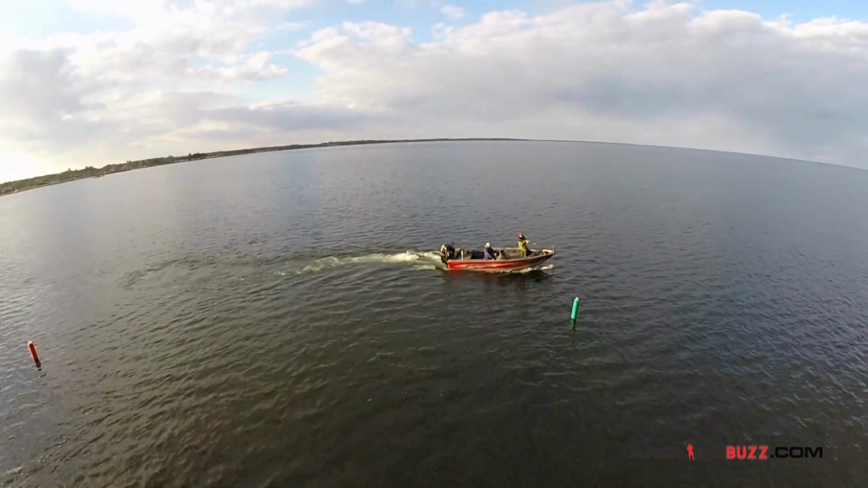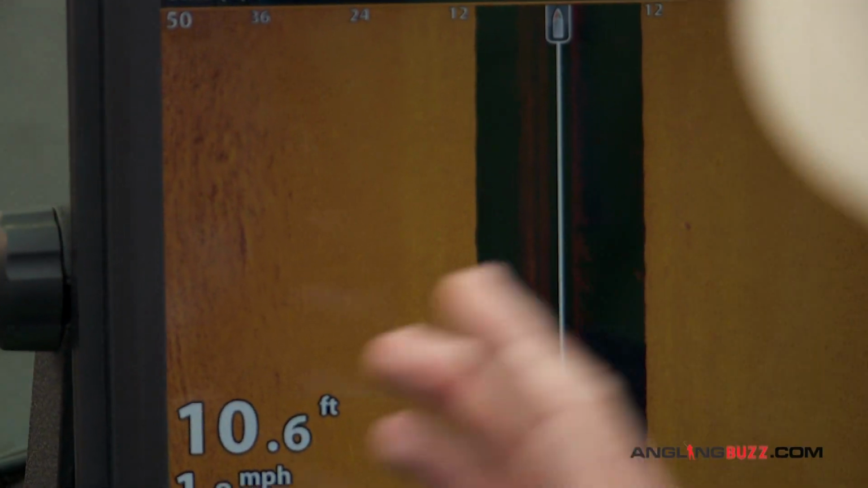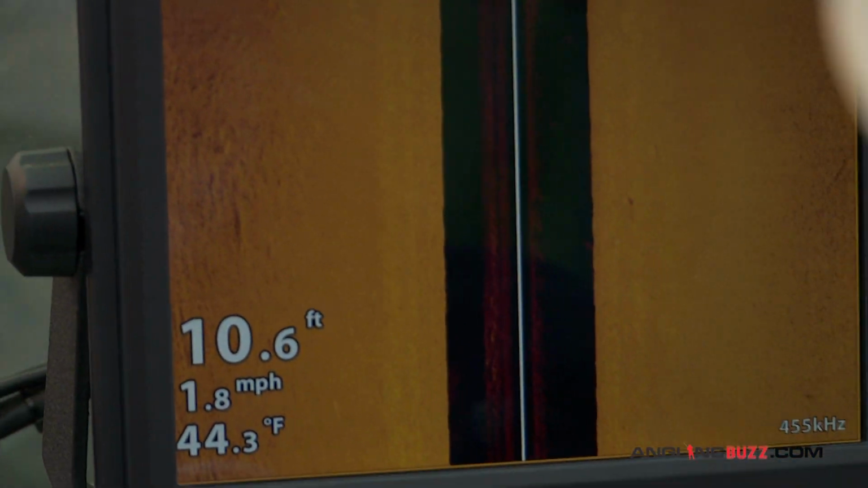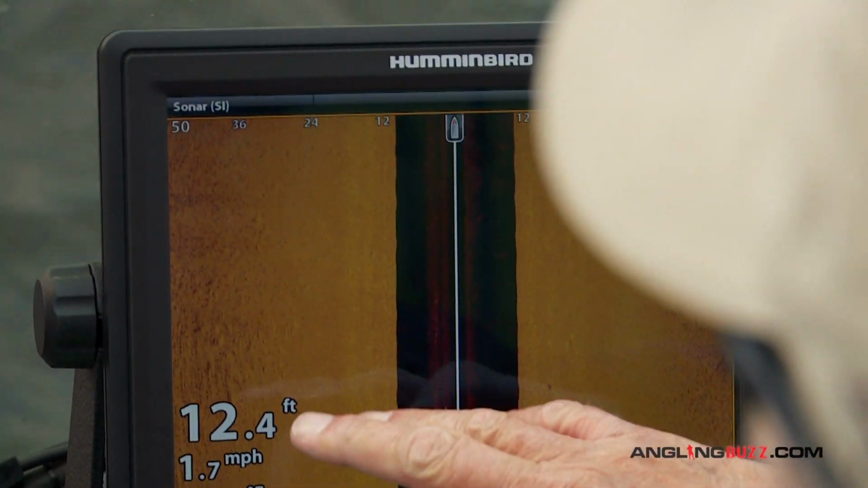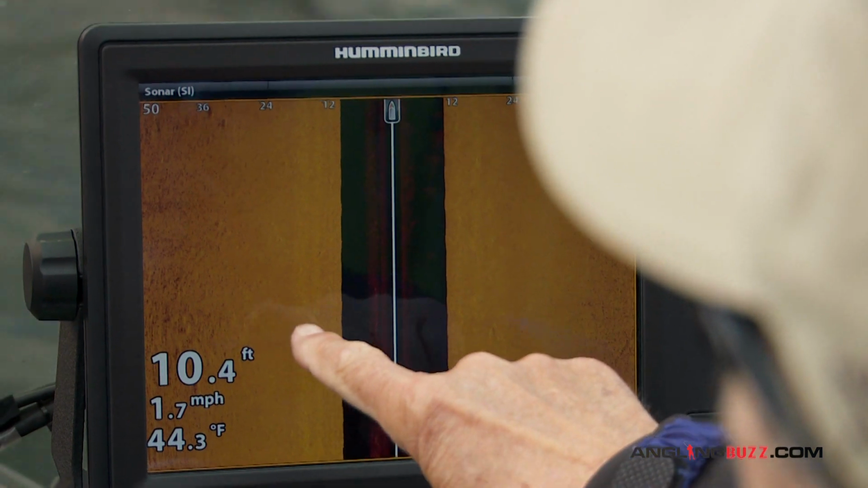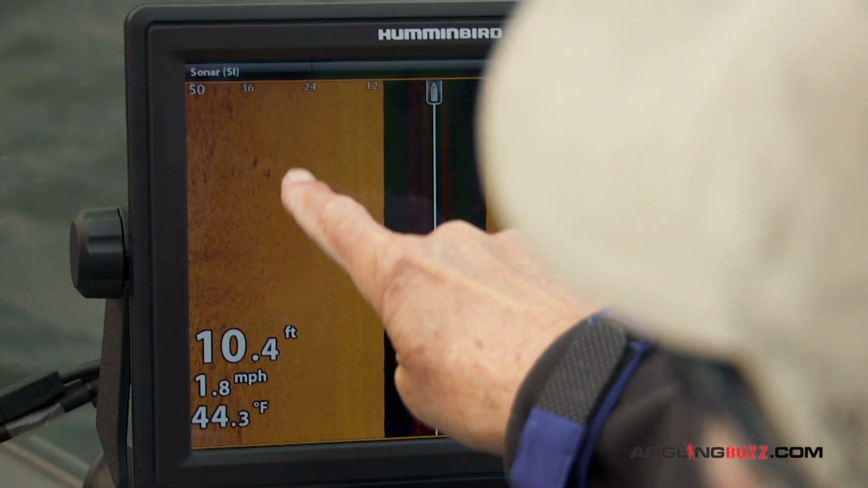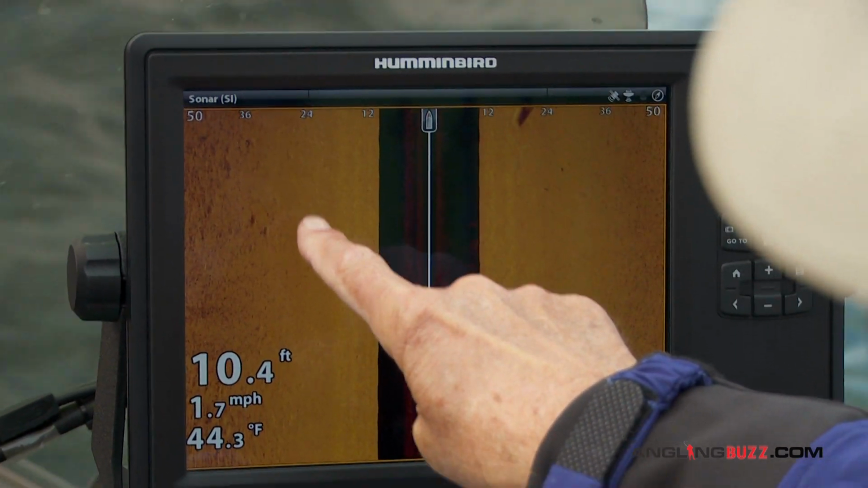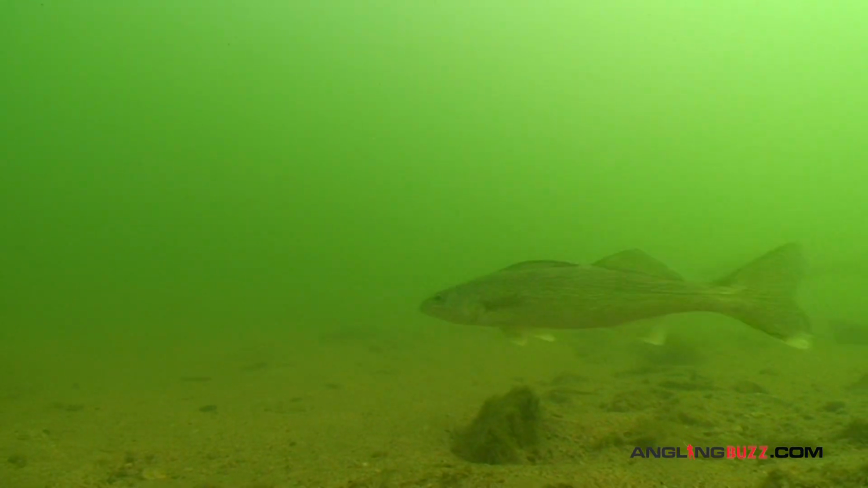Now, see this area here? This is gravel. See this area, gravel, a little bit bigger rock. You see this on the side imaging. Now these areas will be overgrown with weeds in summer. Weed beds will come over this. But that gravelly stuff, like you're seeing in here, that's what you're making that contact on right now. This broken, gravelly little stuff like that, that's what those fish are using right now.